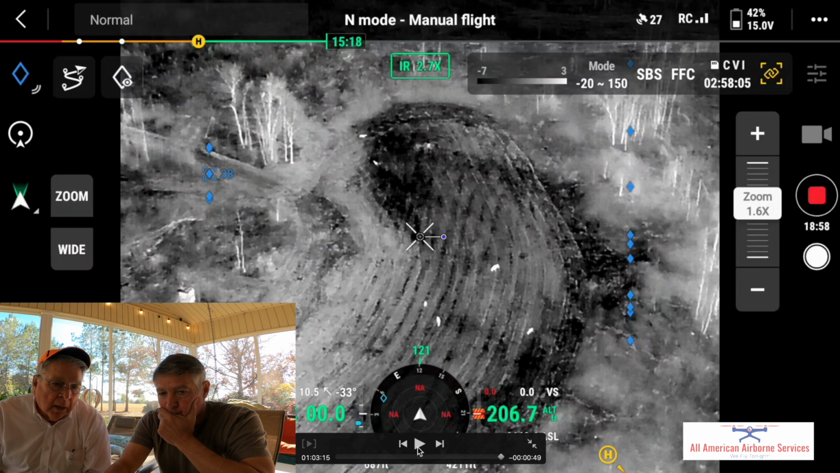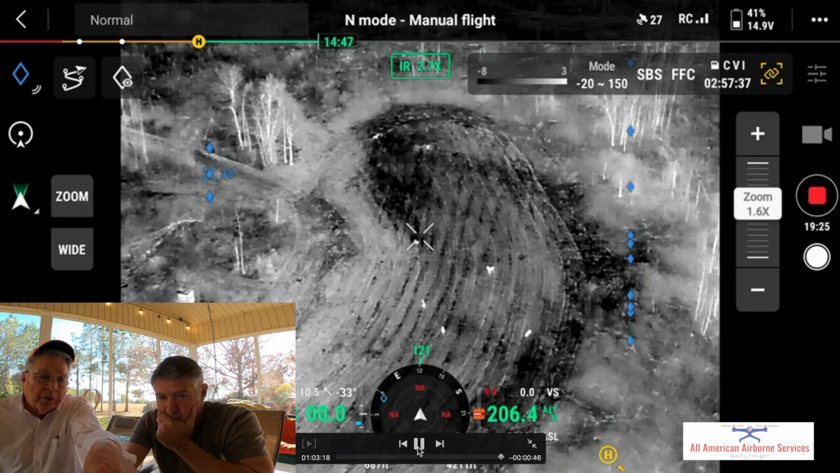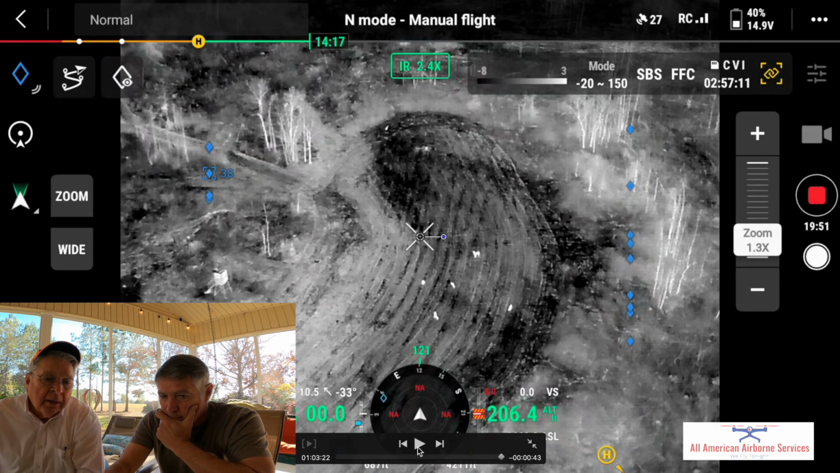And I'm like, man, I missed that deer. And then I saw that deer come back. And whenever I saw that deer come back, then I saw this big one here. And I'm like, oh, okay. There's more deer out here than I've seen. So we got the 3 babies, the mama, the 4-point, and the 2 babies over here.